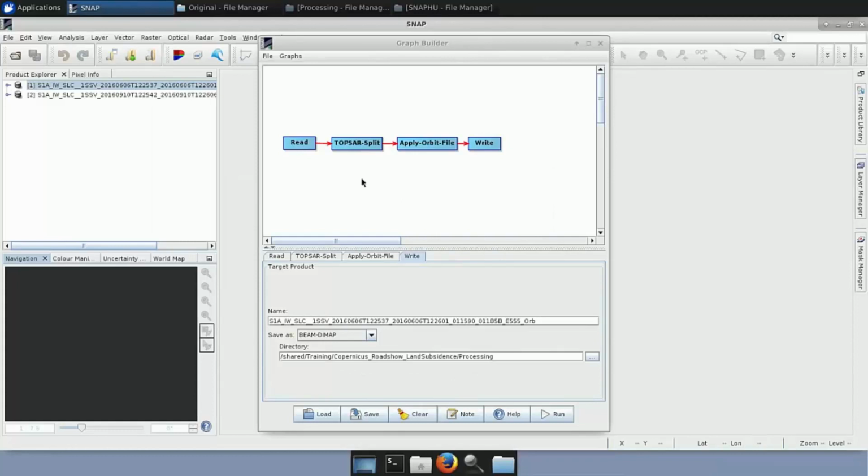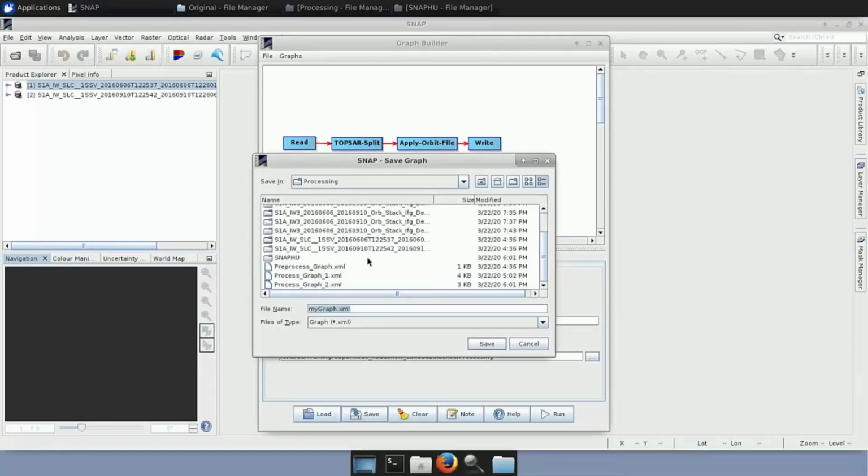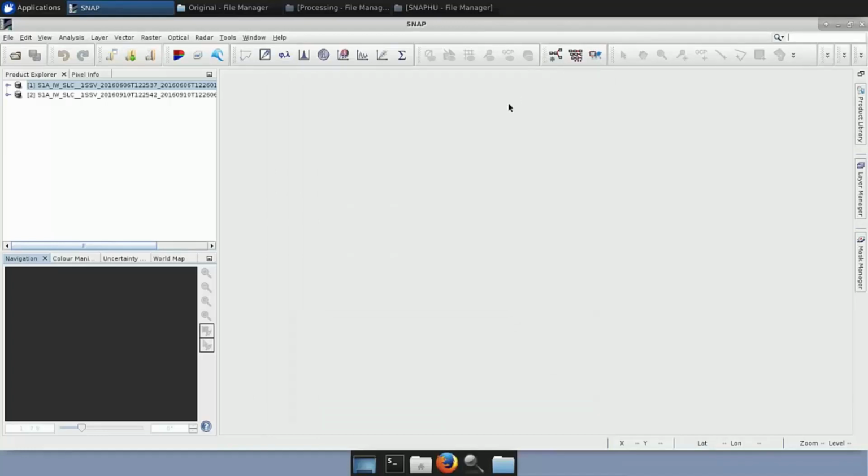And also this graph that you have created, you can click on save. Also select where you want to store it, and give it a name. This one I have already saved as a pre-processed graph. So you click save and you save it. That's all you need to do for now. So this one, we close it.